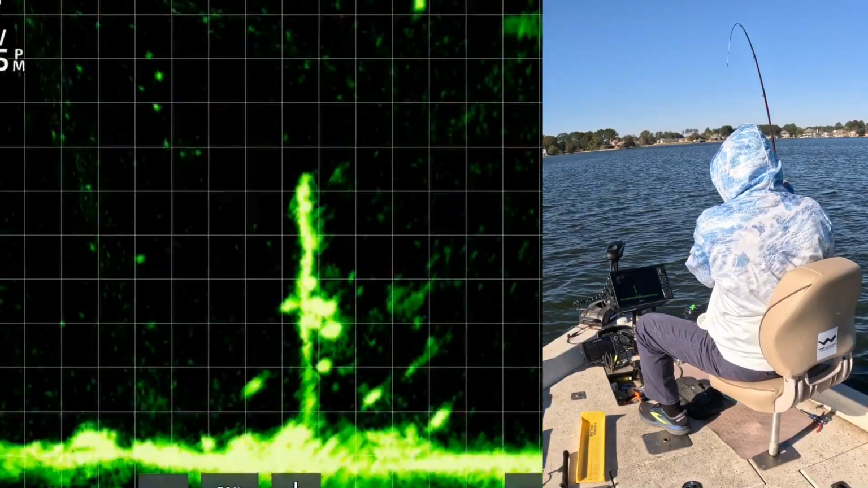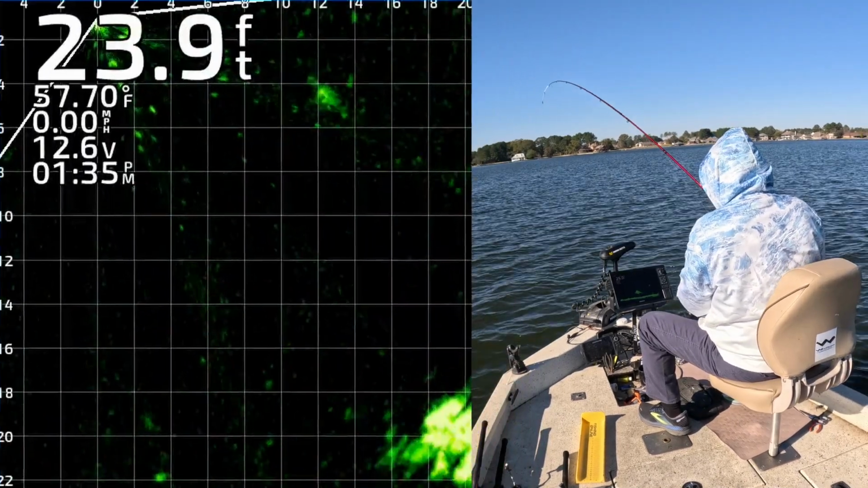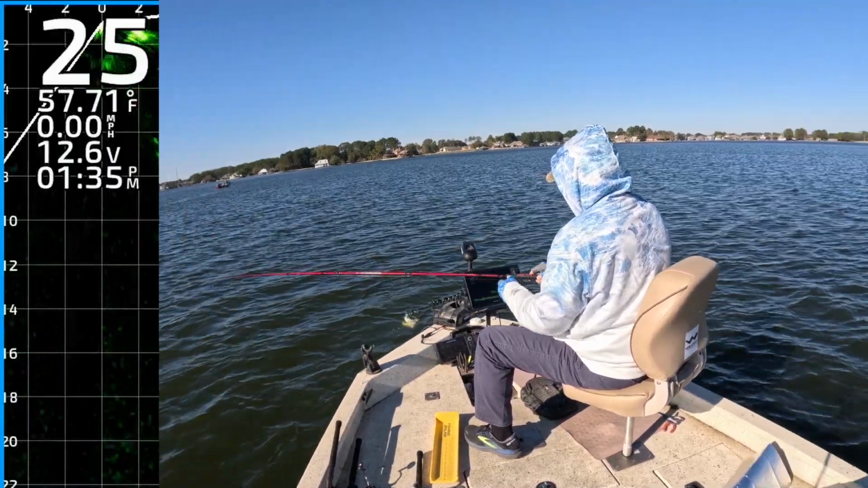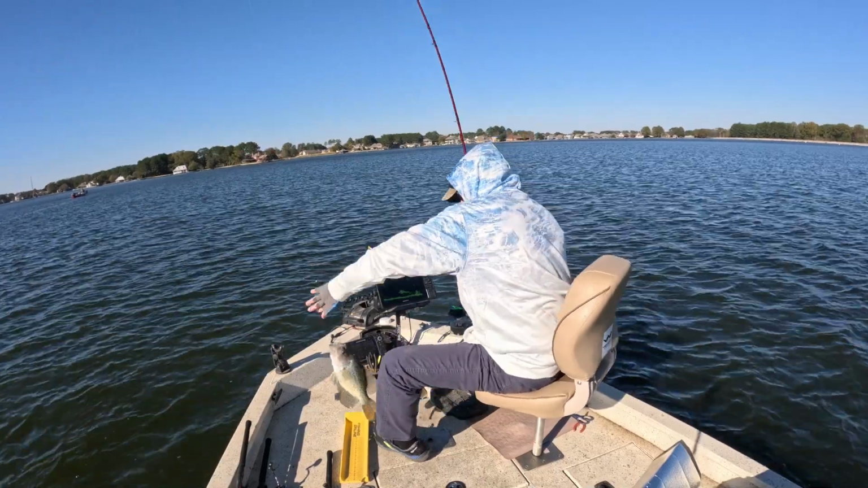Got him. Yeah, man. Good Lord. Right on the right side of that tree. I haven't even got to that pile of fish yet. Good Lord have mercy. Get up here, dude.